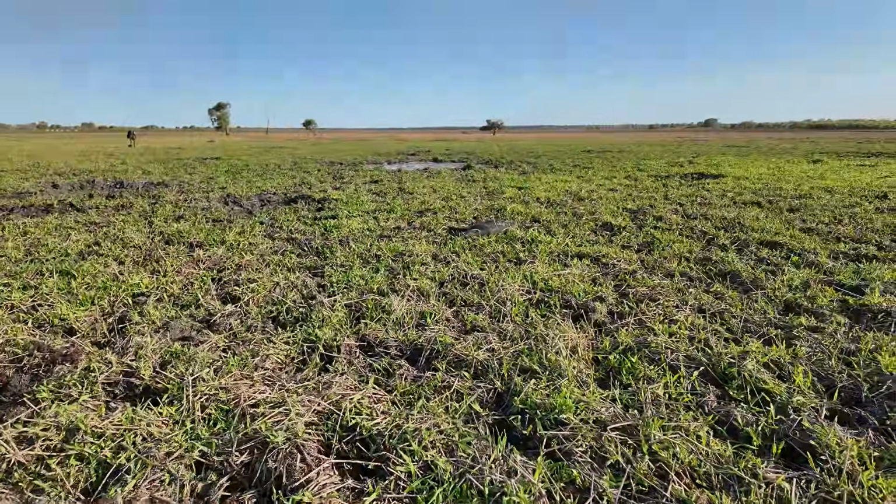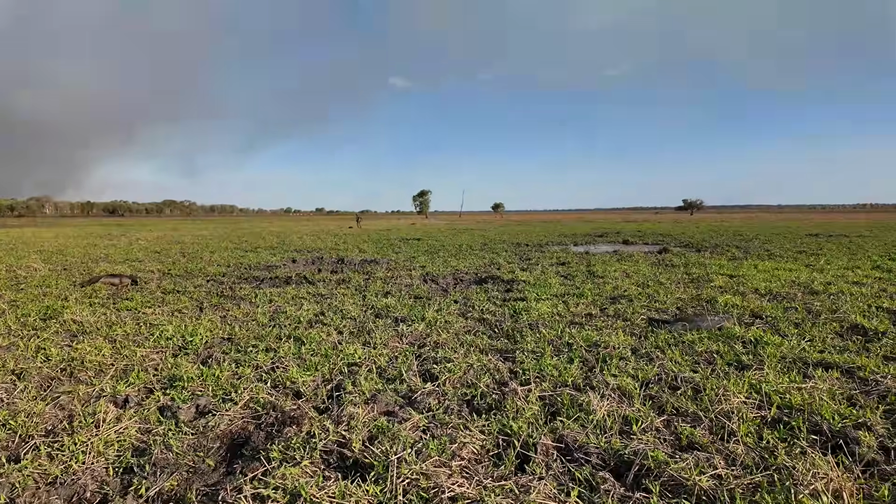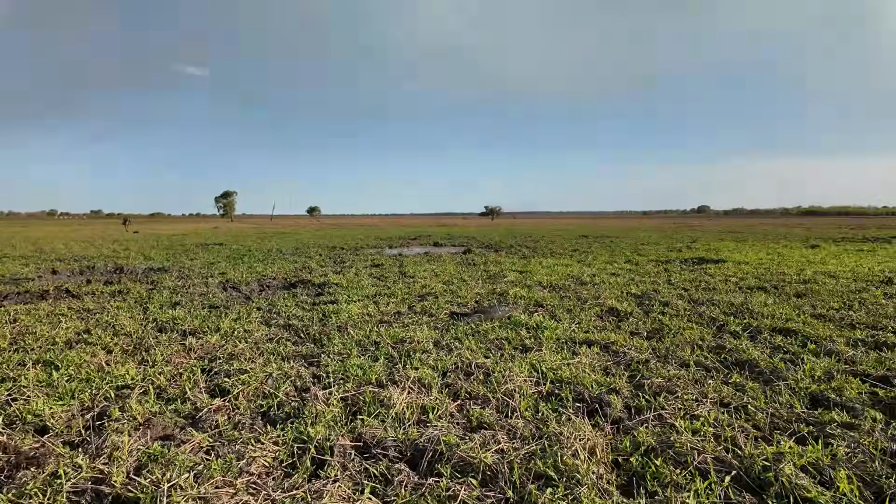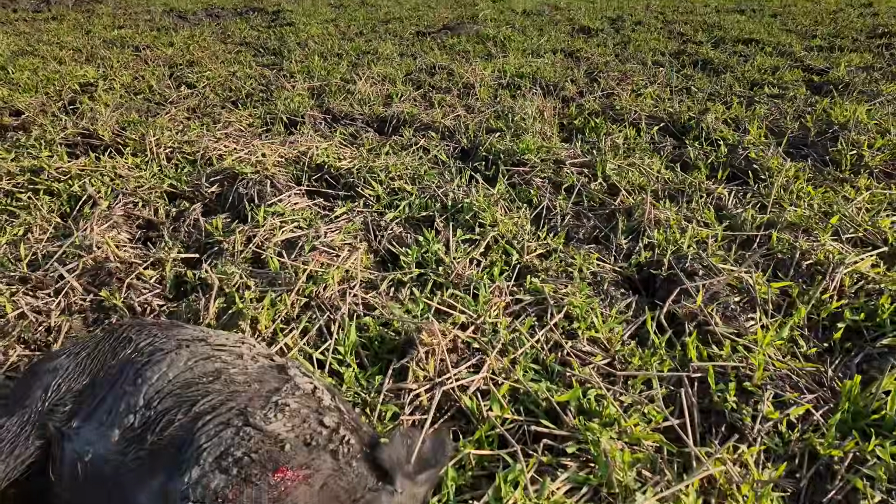A couple more out there. There's one there. One there. Another one out there with Bucket. And there's that guy decked out in the background. So they're just in this tiny little bit of mud over here, really little depression. It's very surprising where they can get.